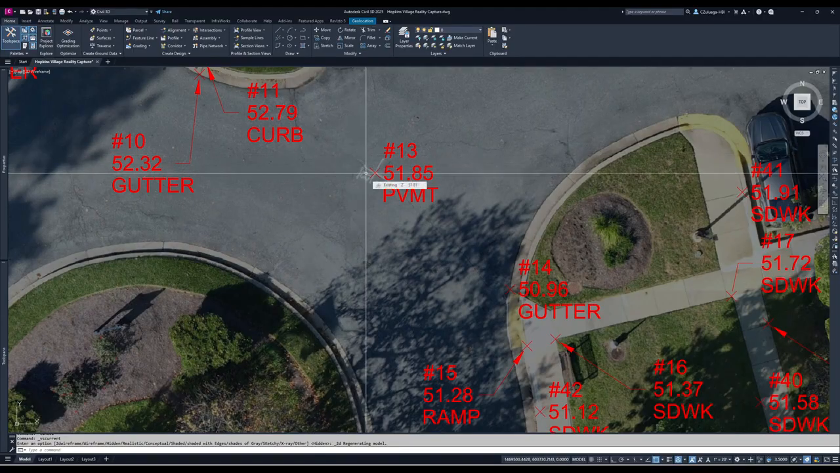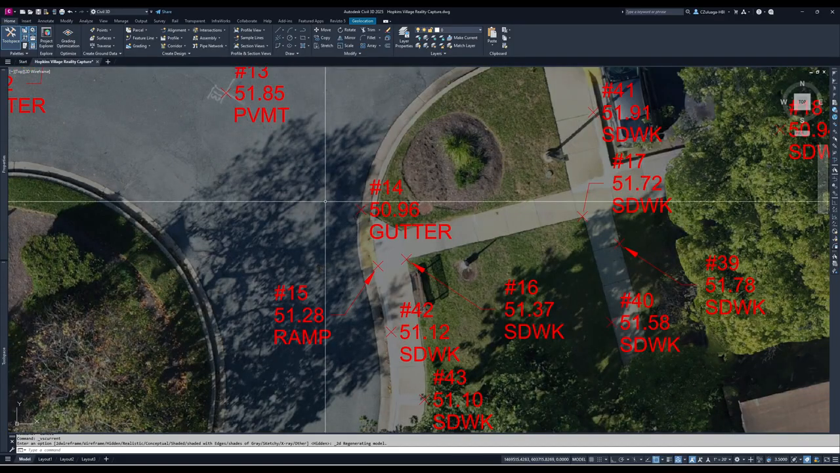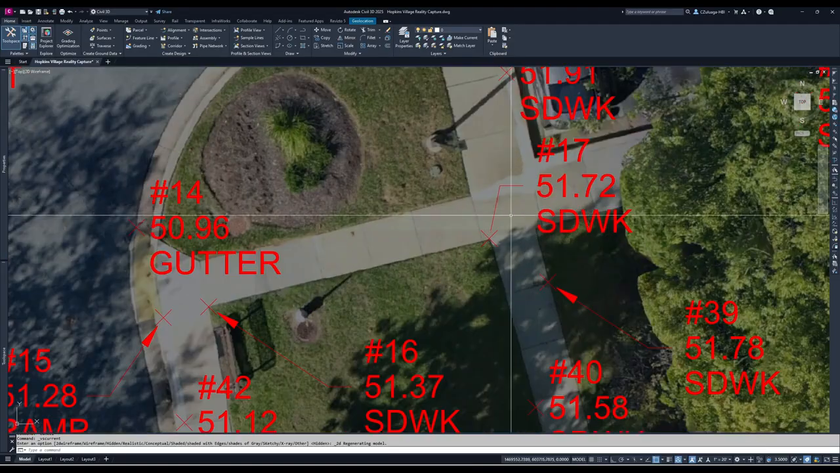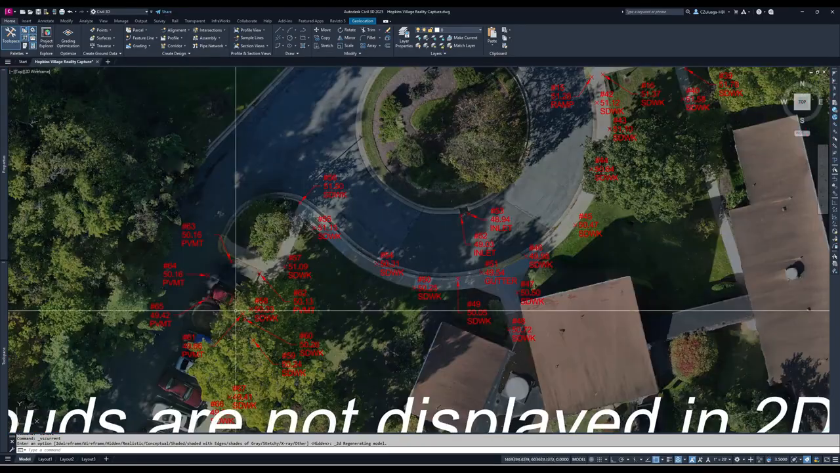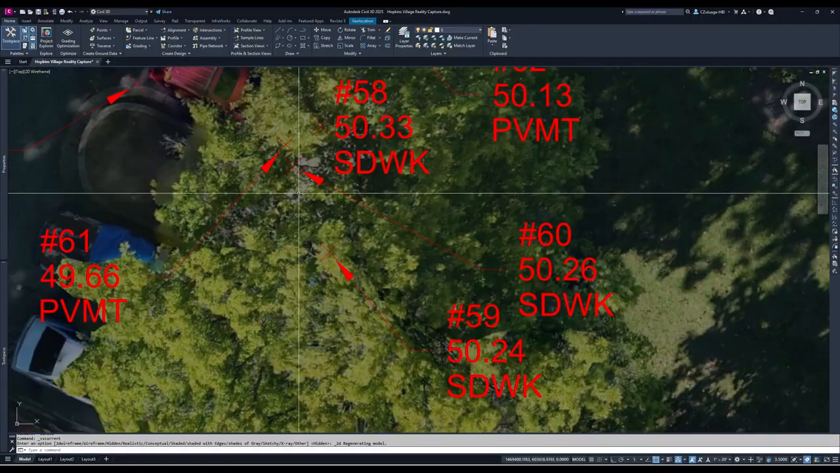If I hover over, it's going to give me the existing elevation from the surface. So we're looking at 51.81, and with the Emlid it was 51.85. So I'm very happy, within half an inch accuracy there. 51.01, again, half an inch. I'm just selecting random points. Same thing, 51.66 on the surface, 51.72 on the sidewalk. And yeah, overall, very, very happy with the results.